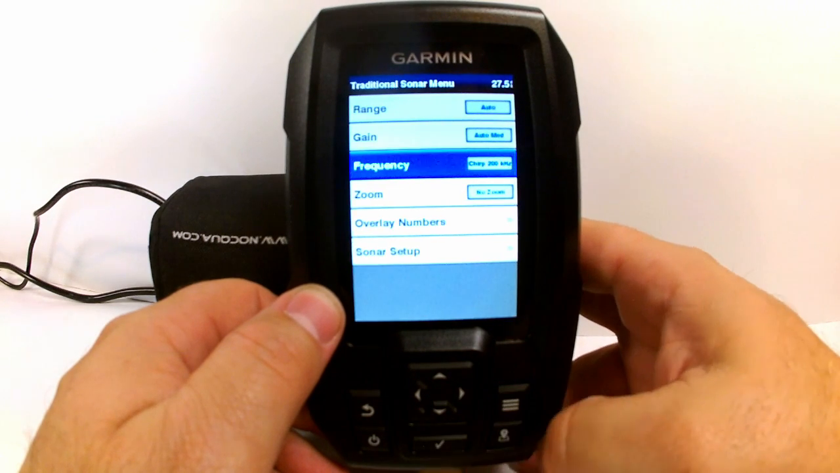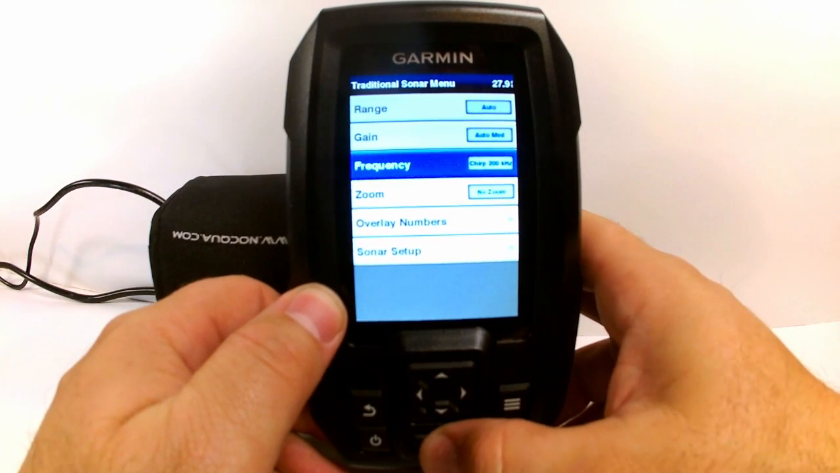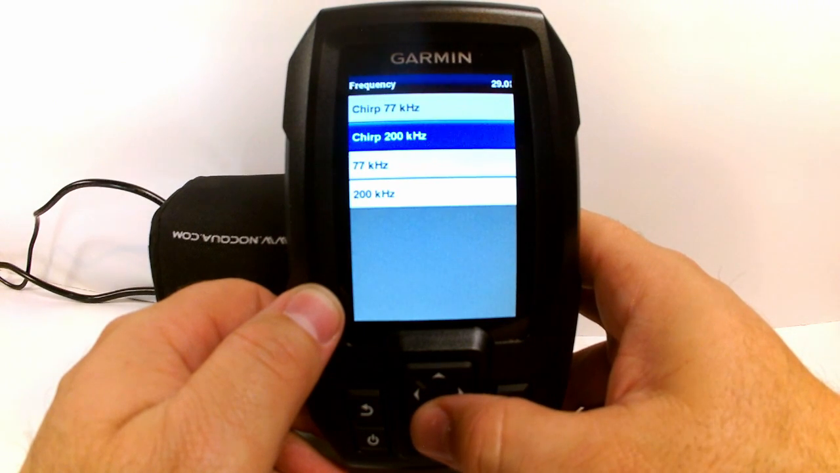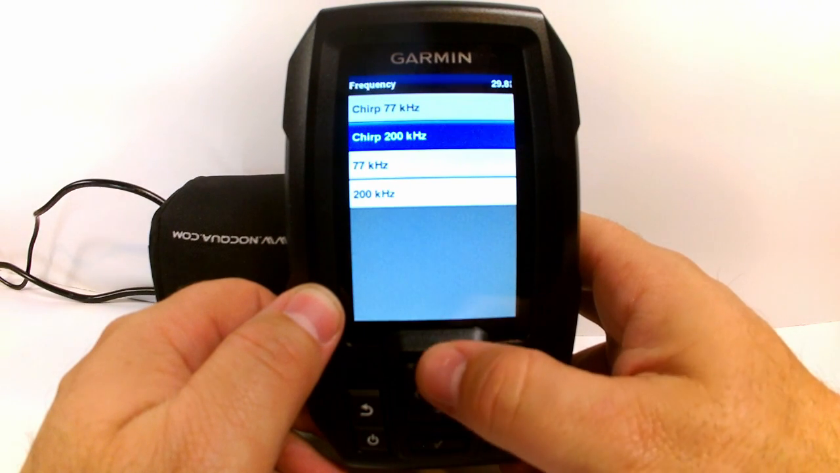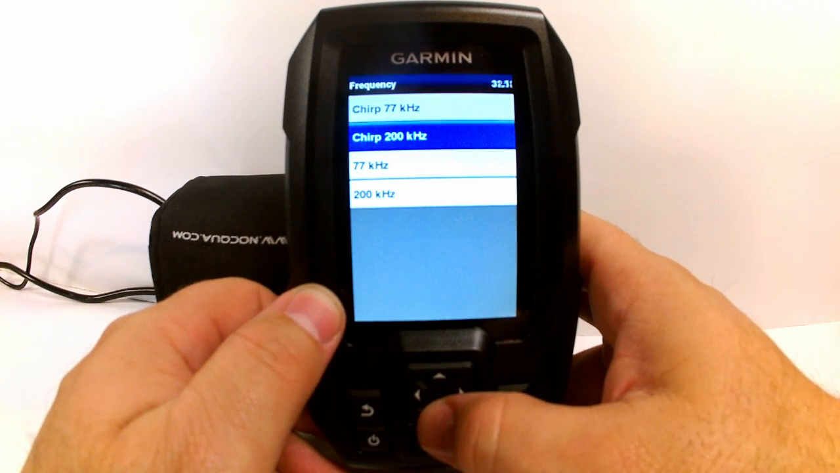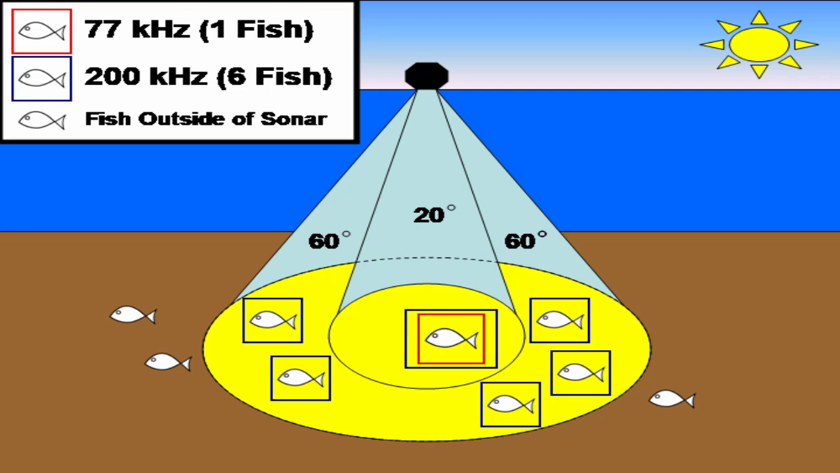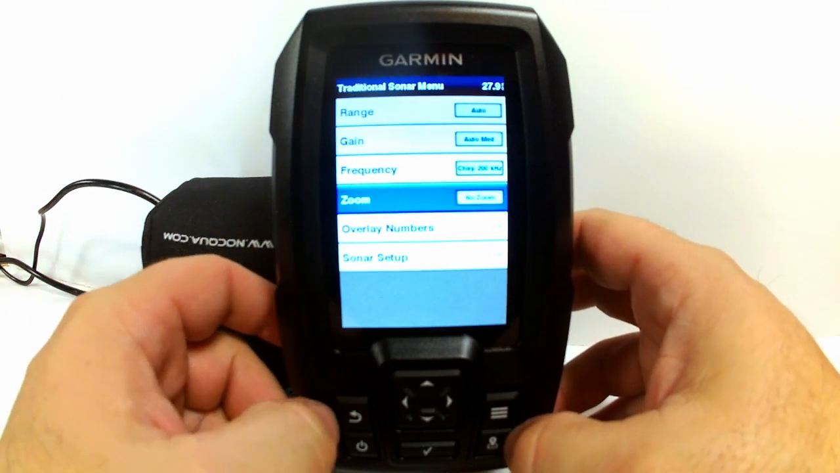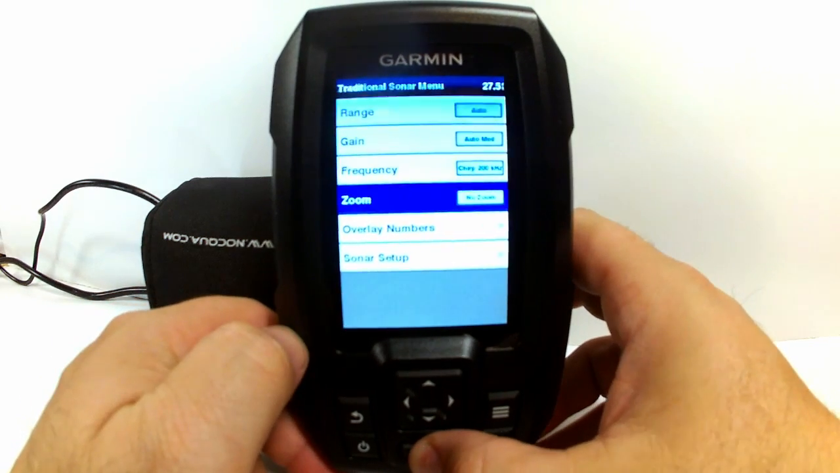We have the option for frequency. Now, when we talk about frequency, this sonar has a few options actually. It's got a chirp, which is in 77,000 hertz or 200,000 hertz. And basically that's going to determine how wide your cone is, how big a cone that the sonar is actually shooting.